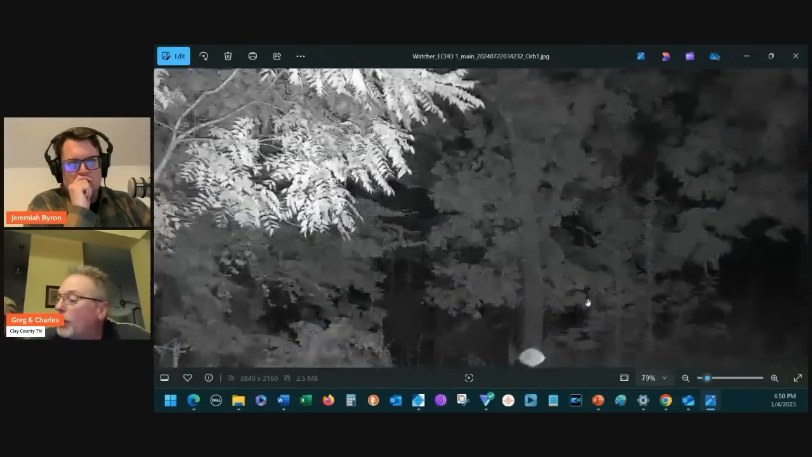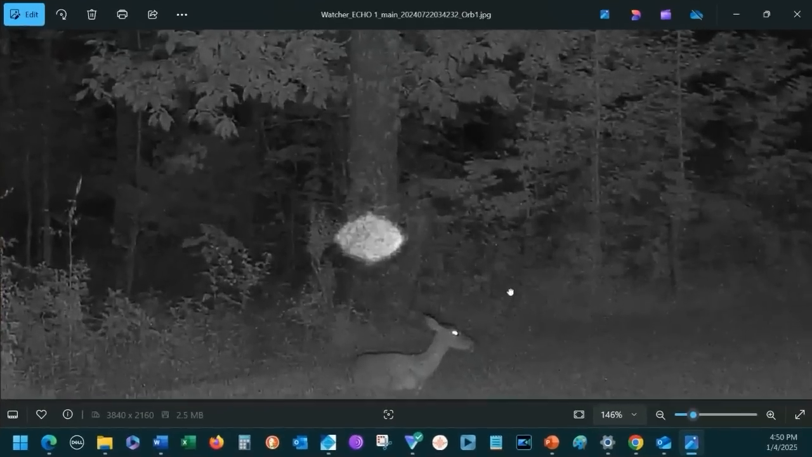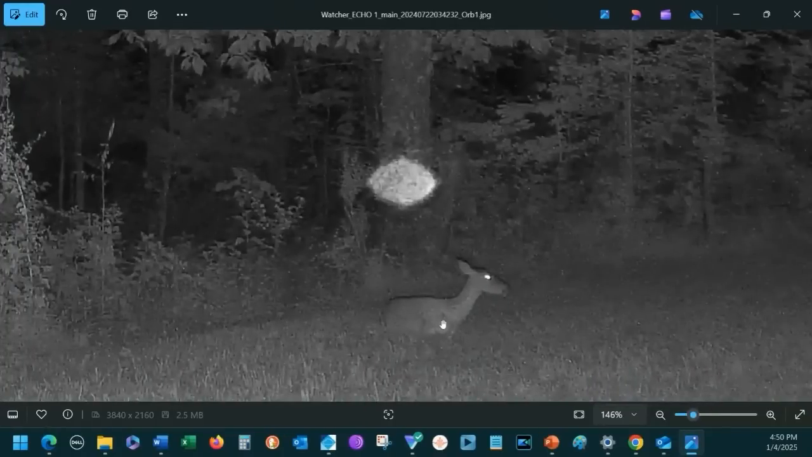This comes from our tilt pan zoom camera behind the back of Mark's house. Now I'm going to zoom in here. And obviously you can see a deer there. You can see the night eye shine from the deer. And this object right here, I'm just going to call it an orb. I have no idea what it is. We've talked about this at great length. It's about the size of a basketball.